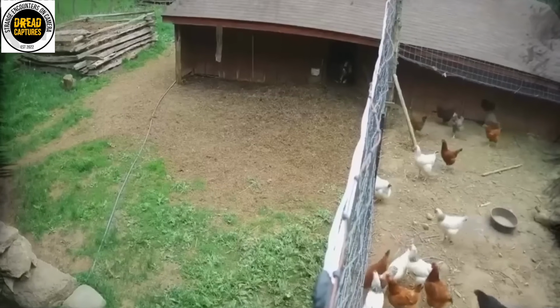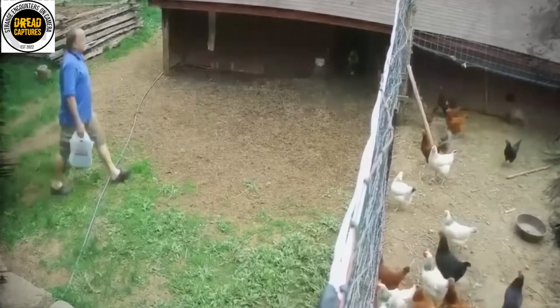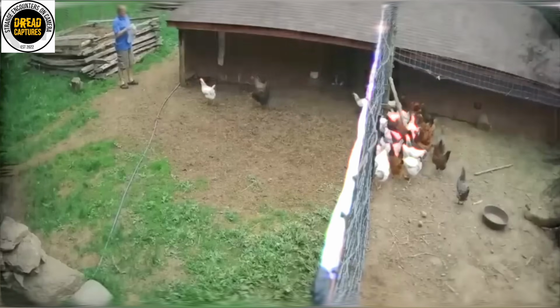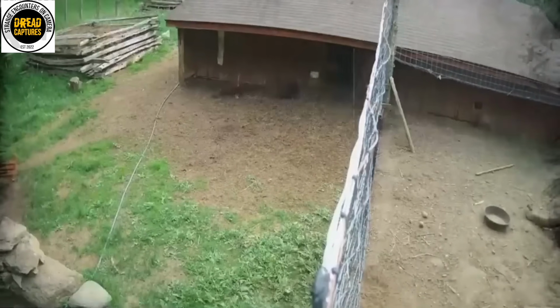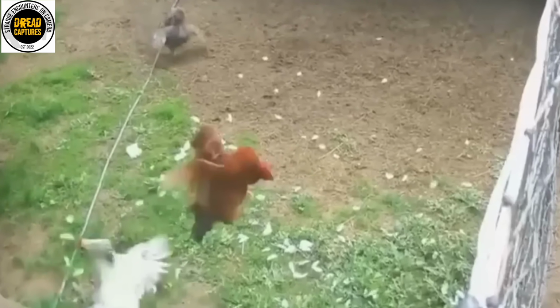This clip, recorded by a security camera in a hen coop, shows a man coming to feed his chickens. Out of nowhere, a sly fox appears and attacks one of the chickens. Feathers fly everywhere, complete chaos. Soon enough, something incredible happens. Just as quickly as the fox flew in, a ninja rooster came flying in to protect the white chicken.